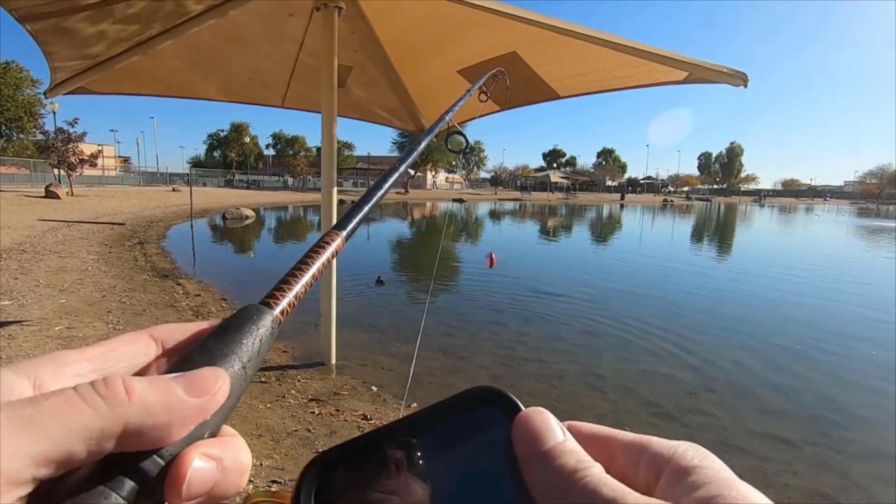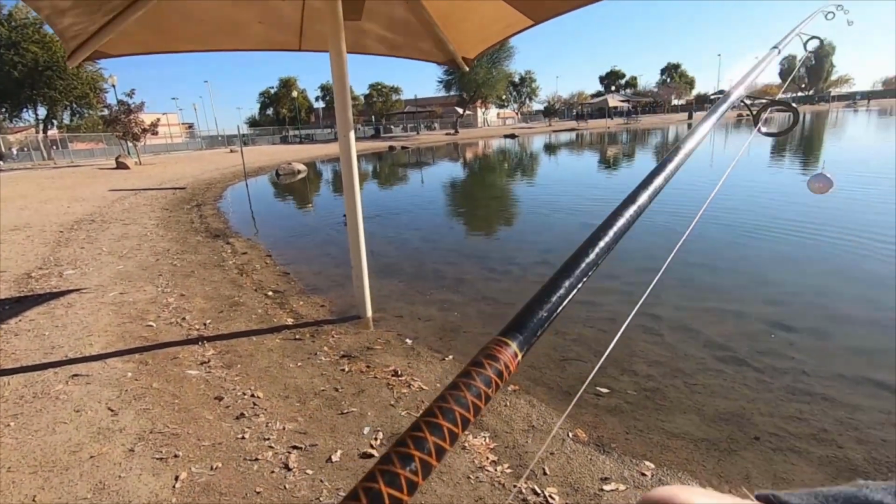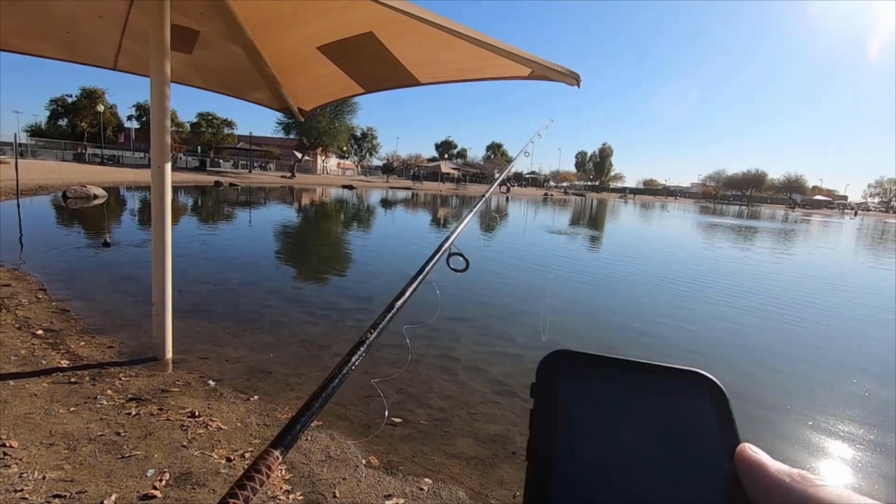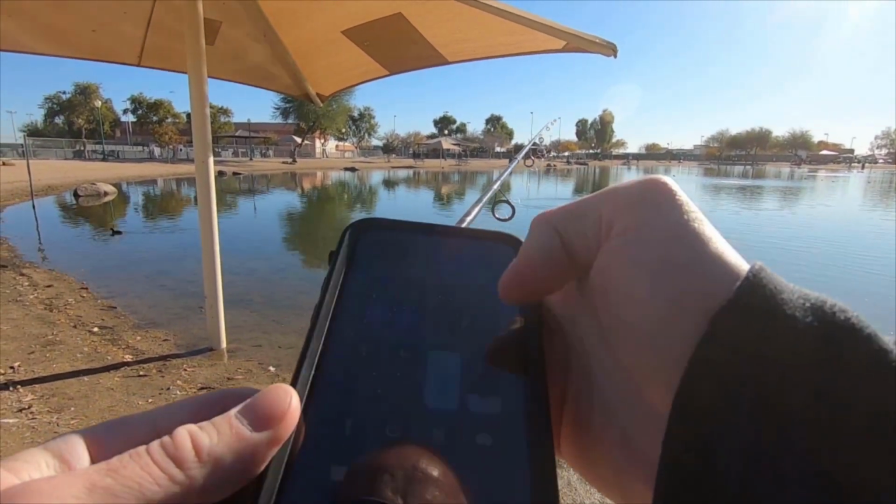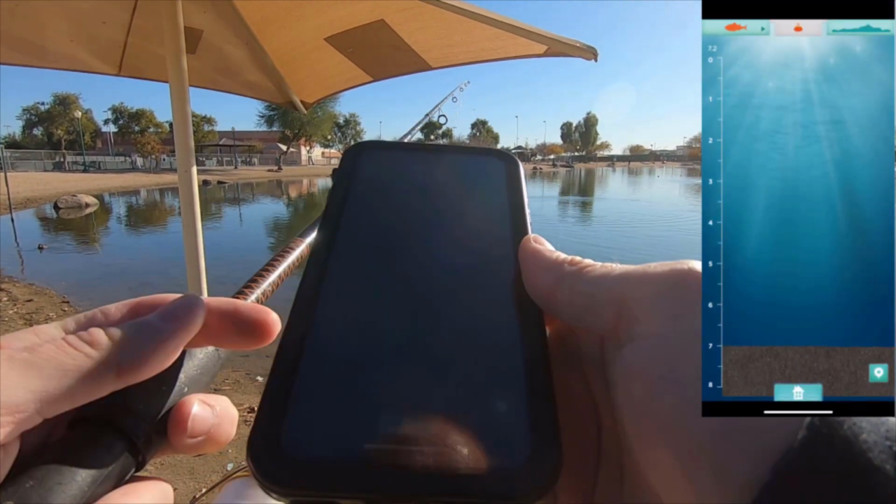And there are a couple times, which I'll fast forward to in a sec, where you can actually see the sonar picking up a fish here and there. And recording.